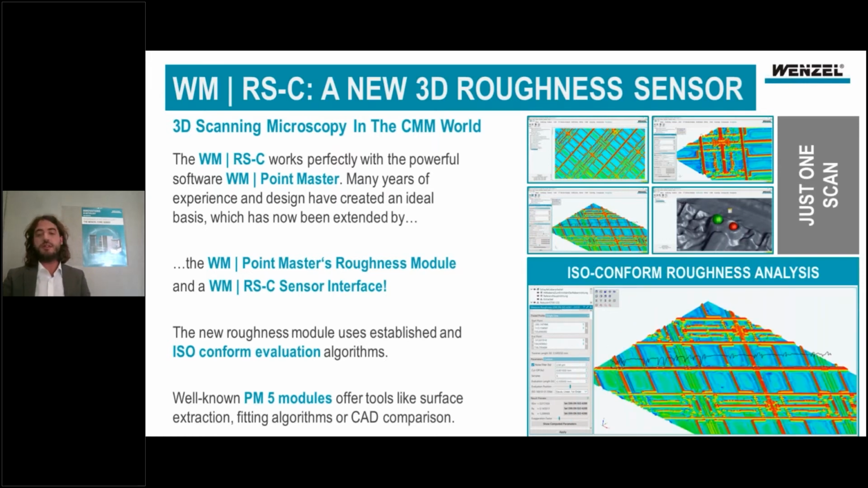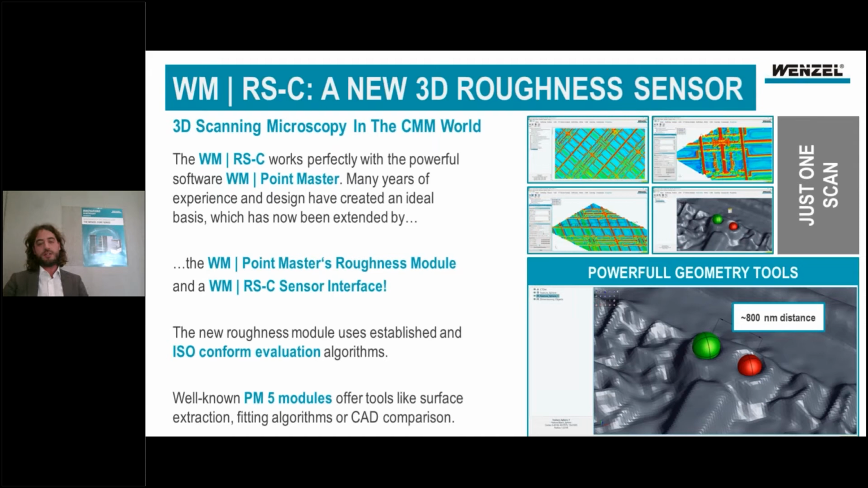But of course, this is not the only thing. You can do the roughness evaluation as well. You see this little profile drawn in here. This is drawn with a virtual stylus tip upon the mesh, and this enables our ISO-conform roughness evaluation. And of course, you can also use all the powerful tools that you already know from the PointMaster software, for example, fitting algorithms or surface extraction algorithms.